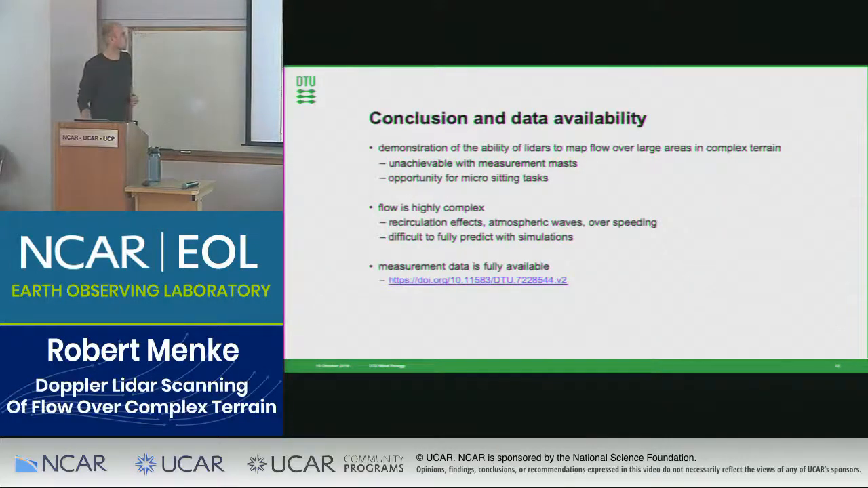So to conclude the talk, we find that scanning lidars are very useful to investigate flow in complex terrain, especially for capturing flow phenomena that are hard to investigate if we look at single profiles.